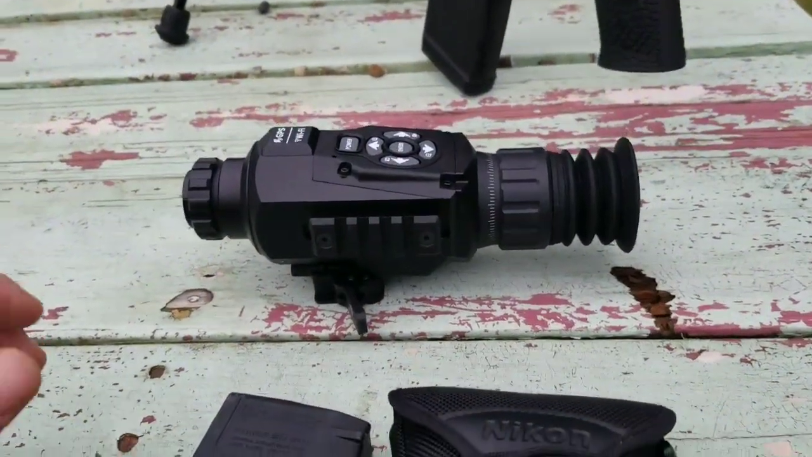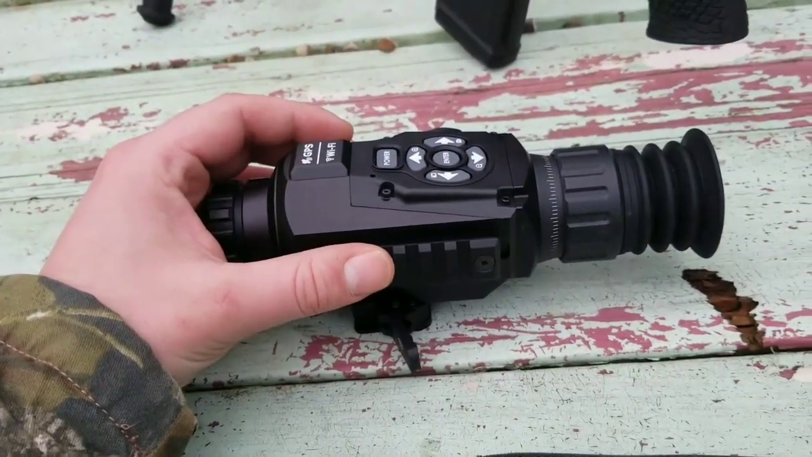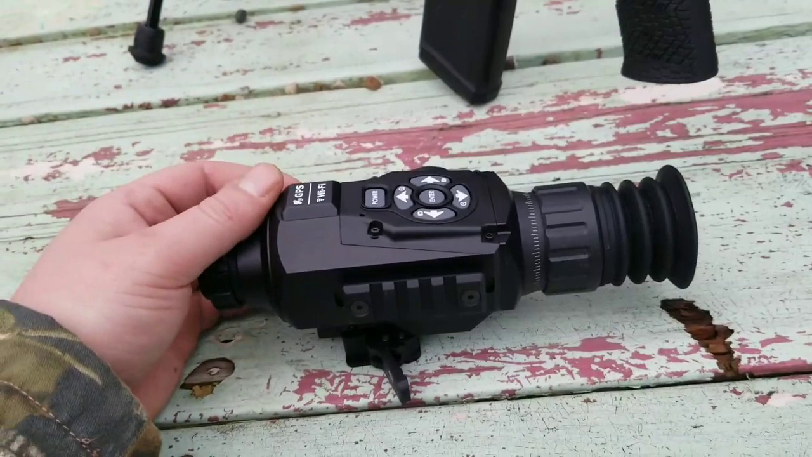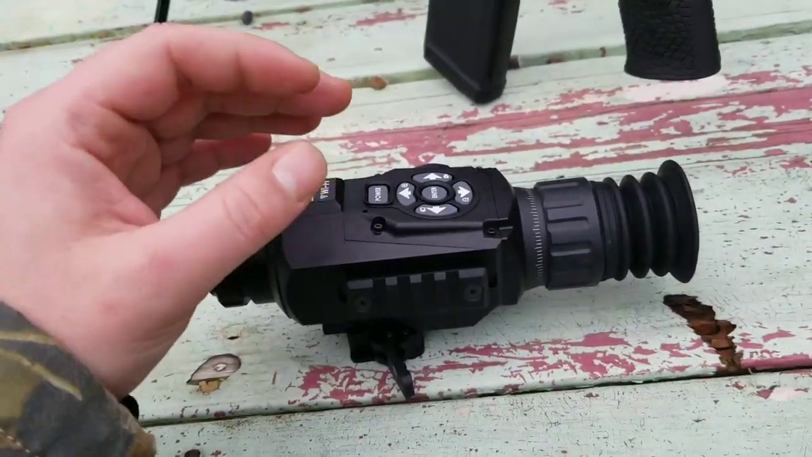So a few features I forgot to mention is this does have a ballistic calculator in it. You need to input your bullet velocity, the weight, the BC, all that good stuff. But it does have that option in there. Also has range estimation in it.